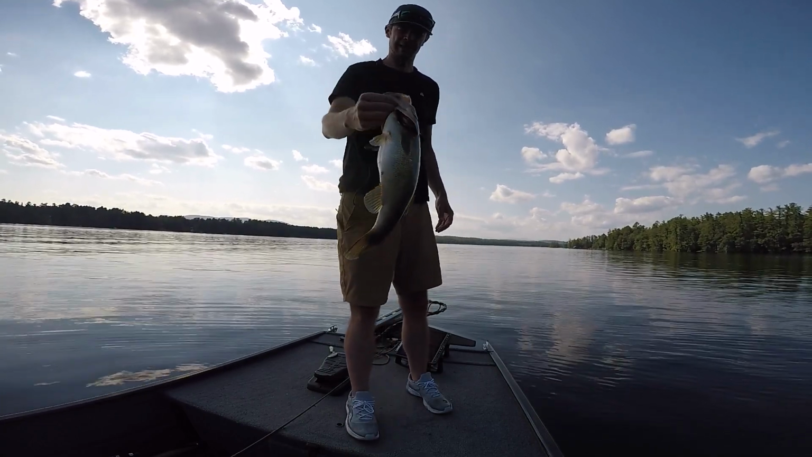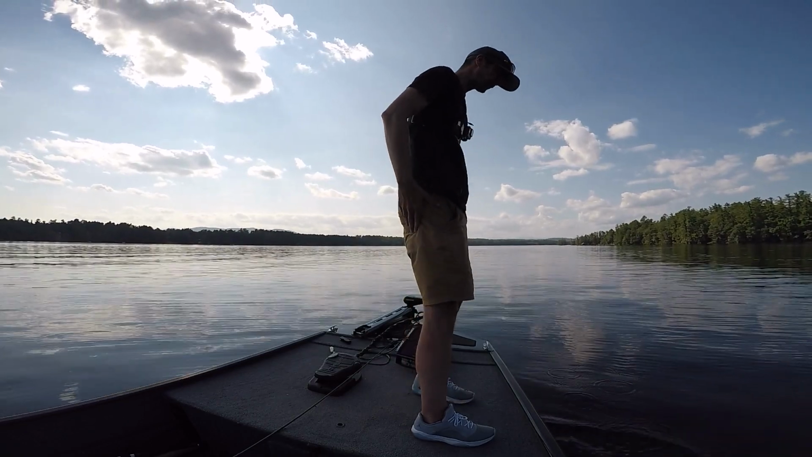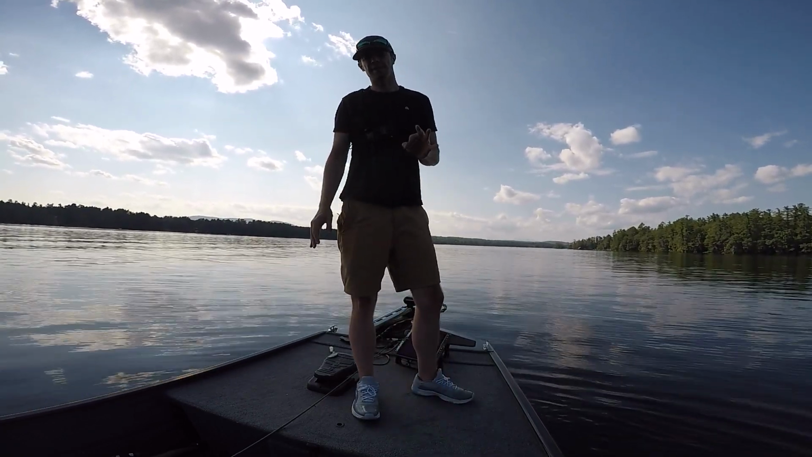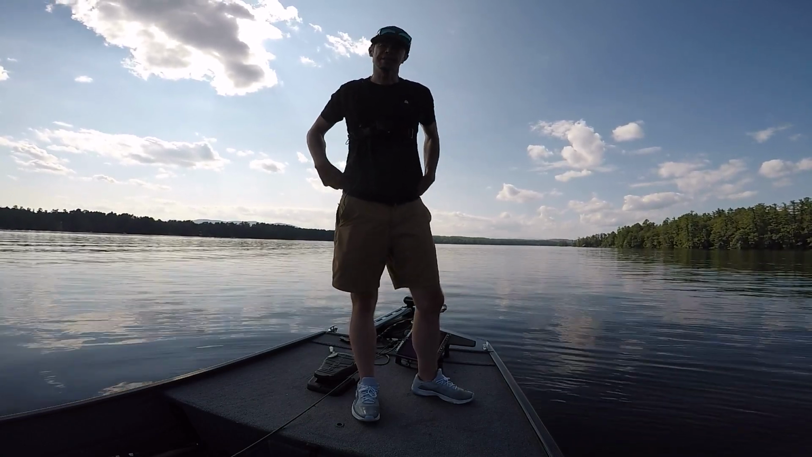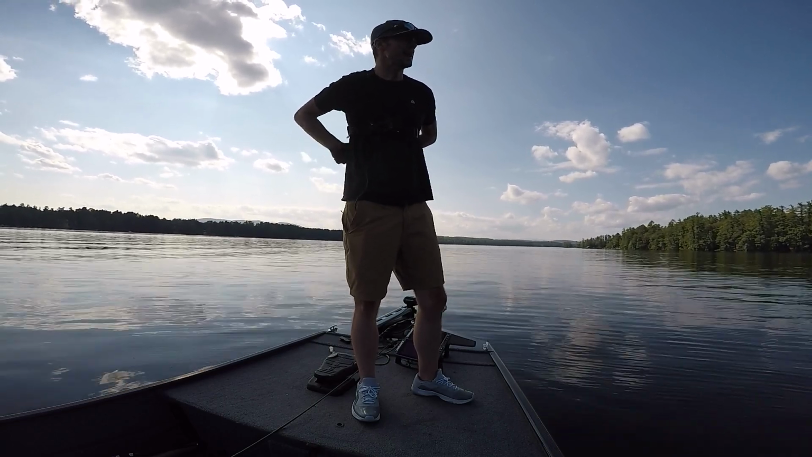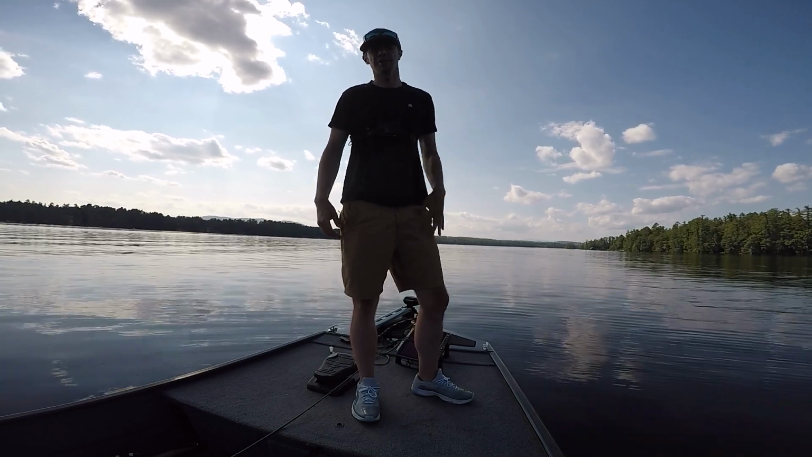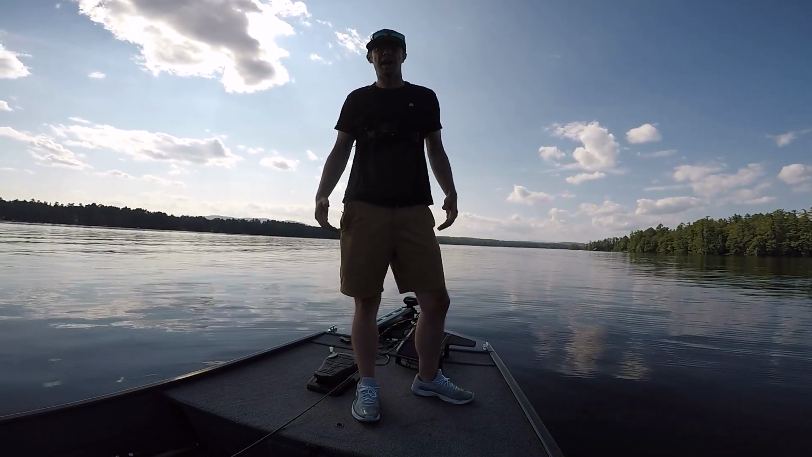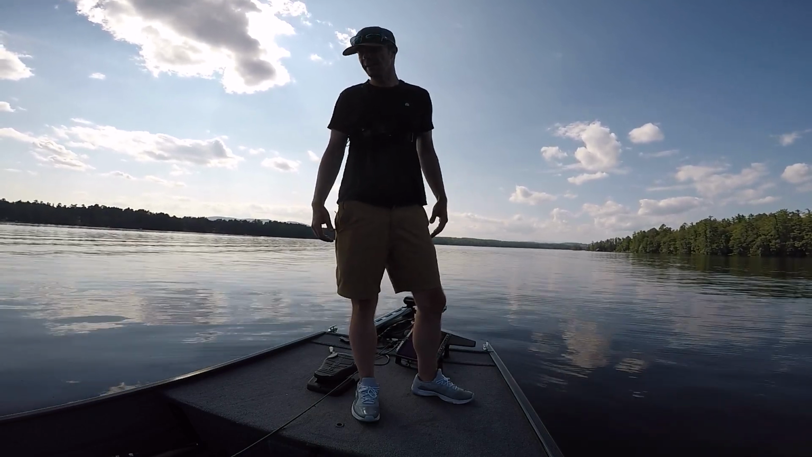I'll sync that up for you guys. That's like 4 bass now. I have 3 on film. I found this spot, so it looks good. There's a lot of grass and a lot of bait down here. I caught one I didn't have on film, but that's 3 fish in probably a half hour, 40 minutes. They're not 8-pound bass, but they're strong and they're fun.